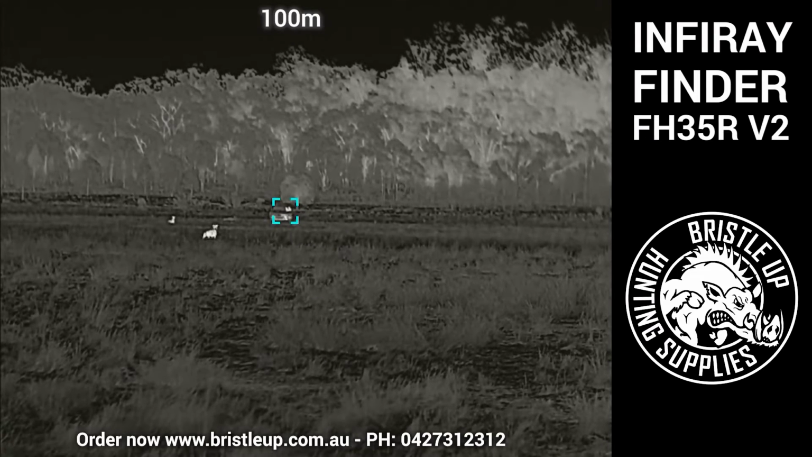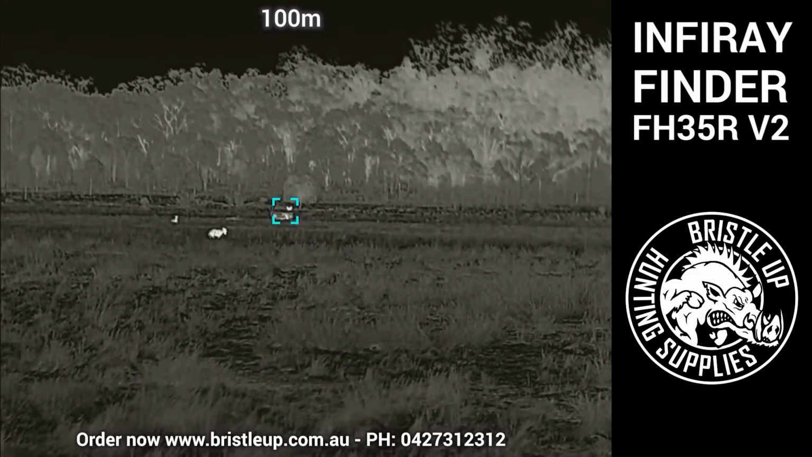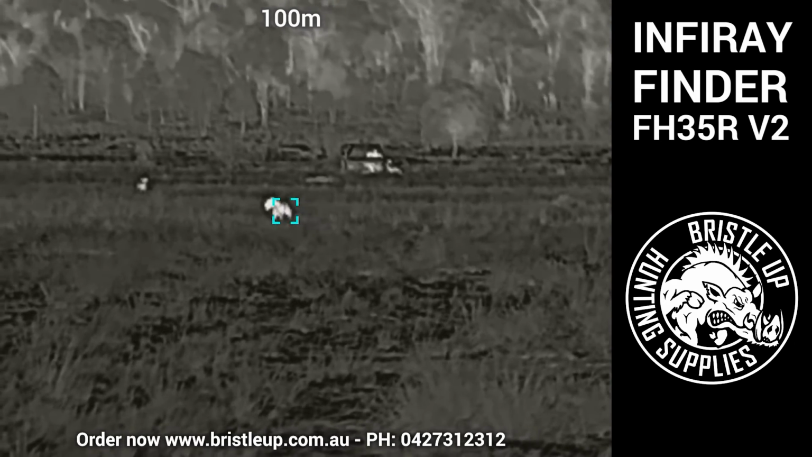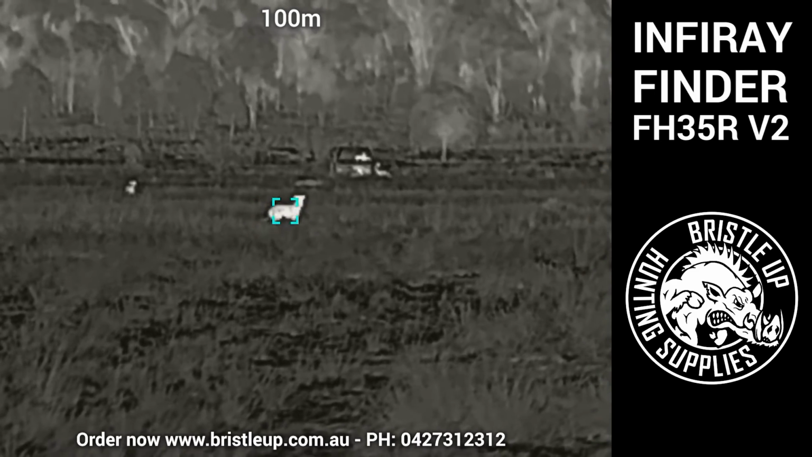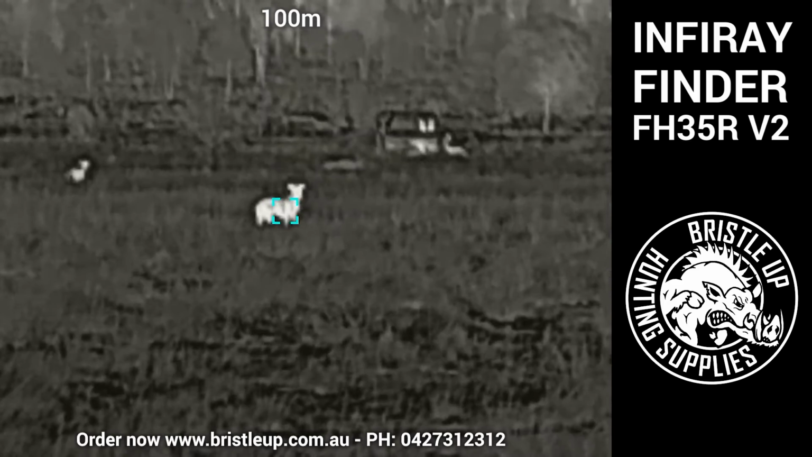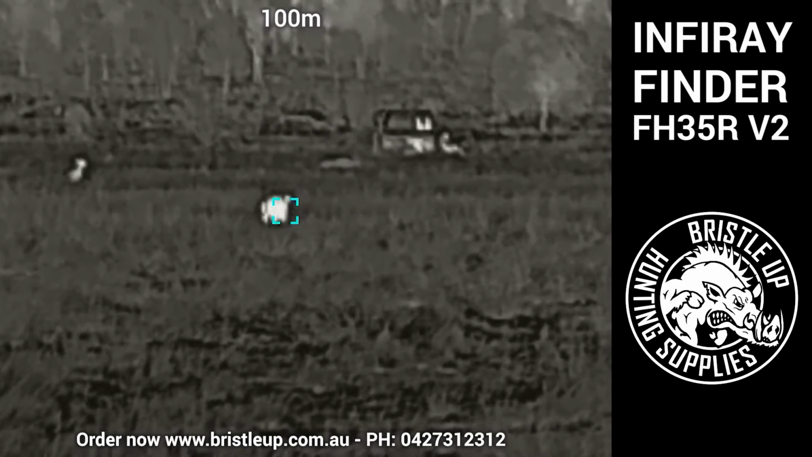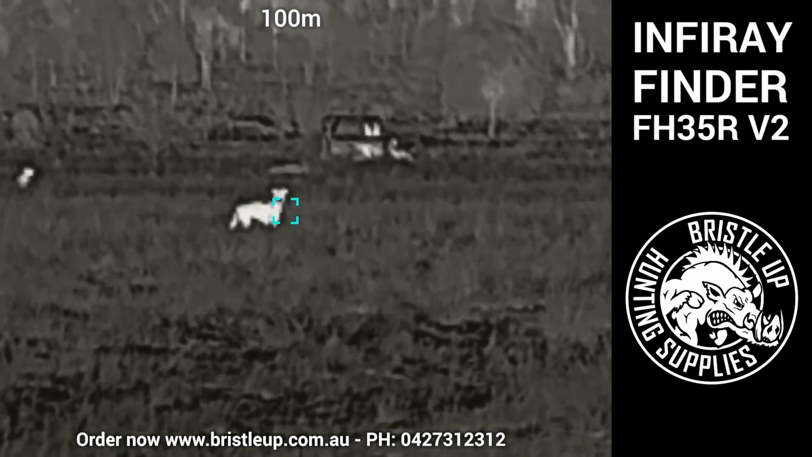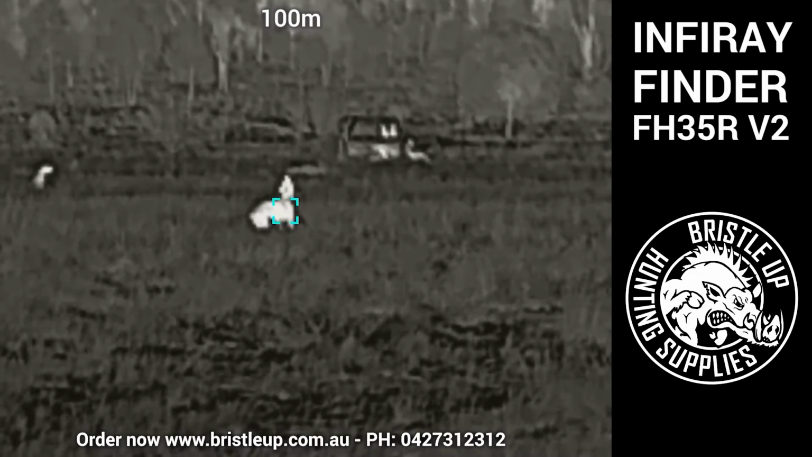Right, now we're going to take a look at the version 2 on its own with our dogs tied up at 100 meters, 200 meters, and we have our vehicle parked at 300 meters with dogs in the back, as well as Beck will be out there as well. Right, so you can see our first dog here moving around.